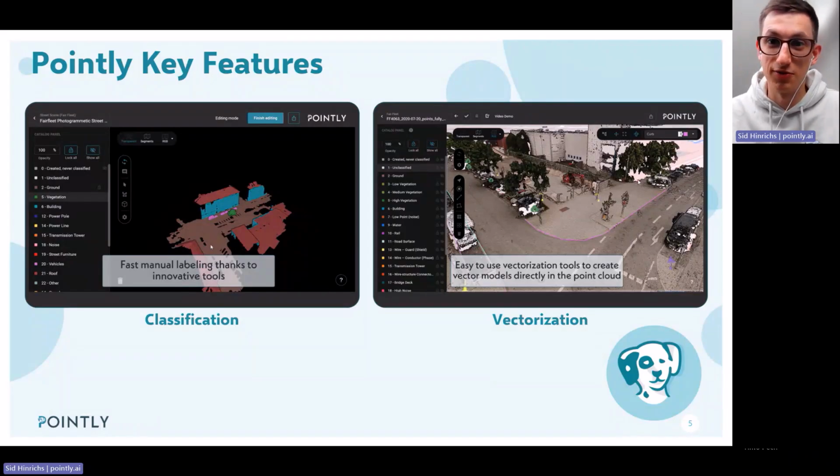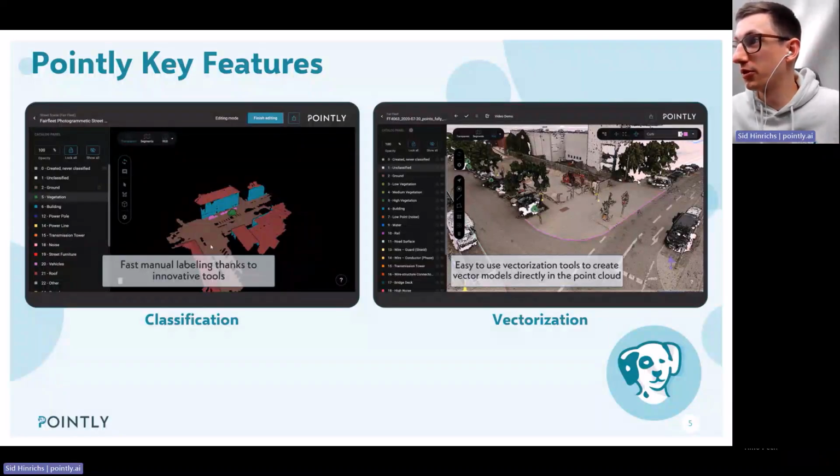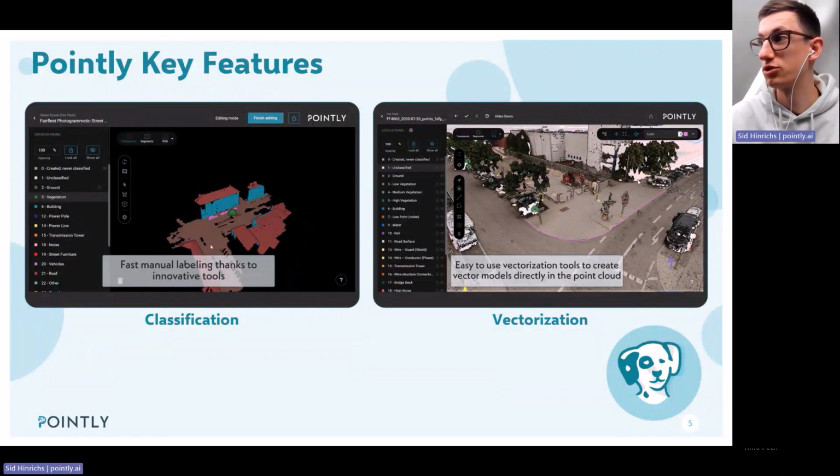And vectors are a very lightweight format in comparison to point clouds, and they can also carry a lot of metadata information like type, length, and a lot of those attributes can be added to each of the vector elements. And now you're wondering what we do as an AI company.